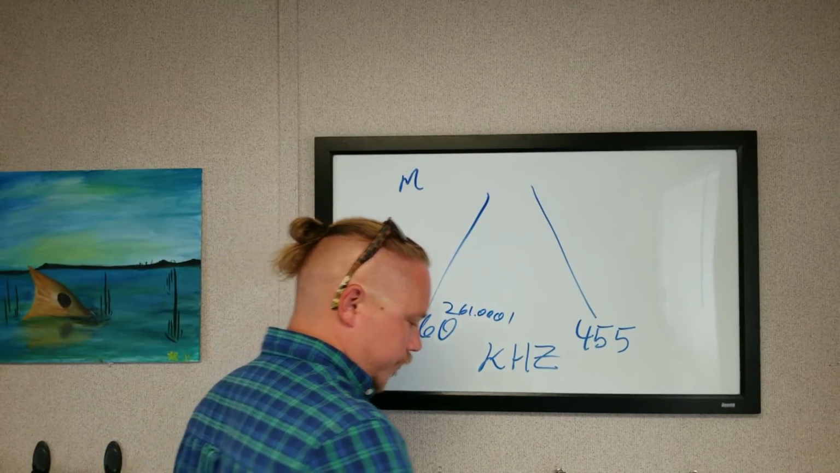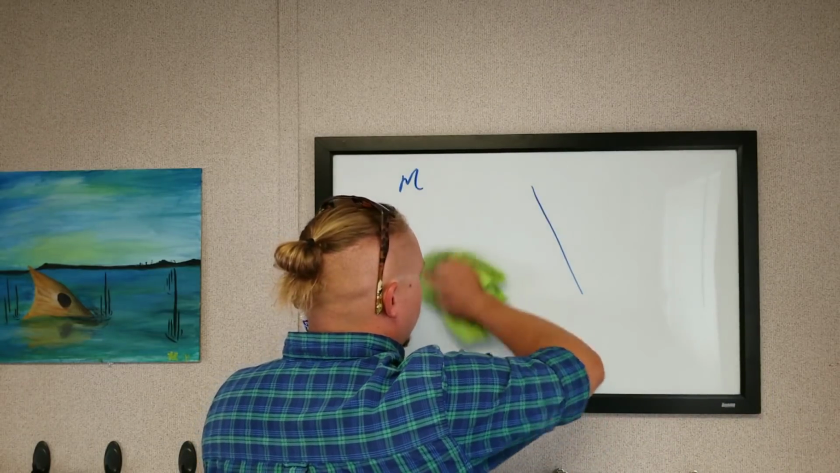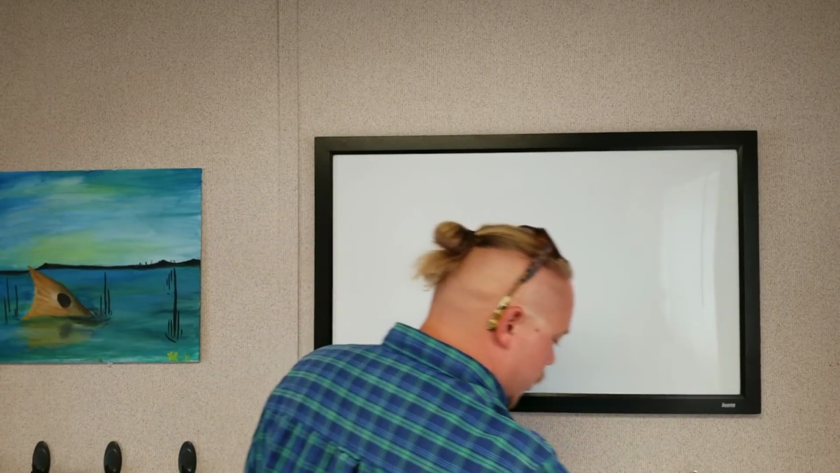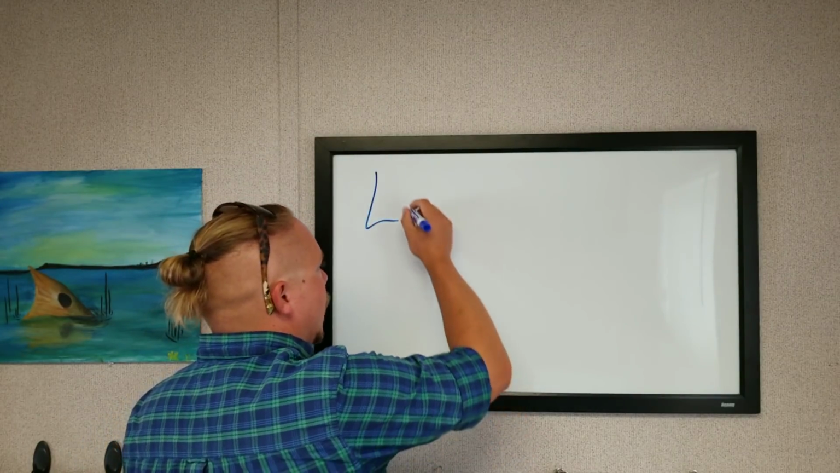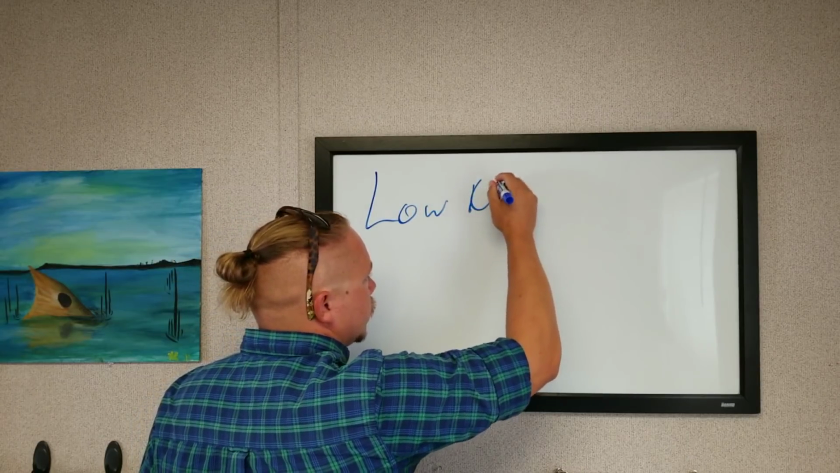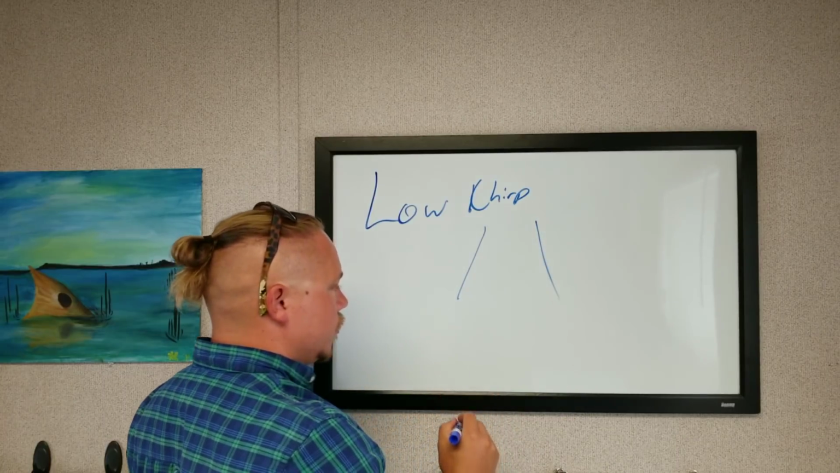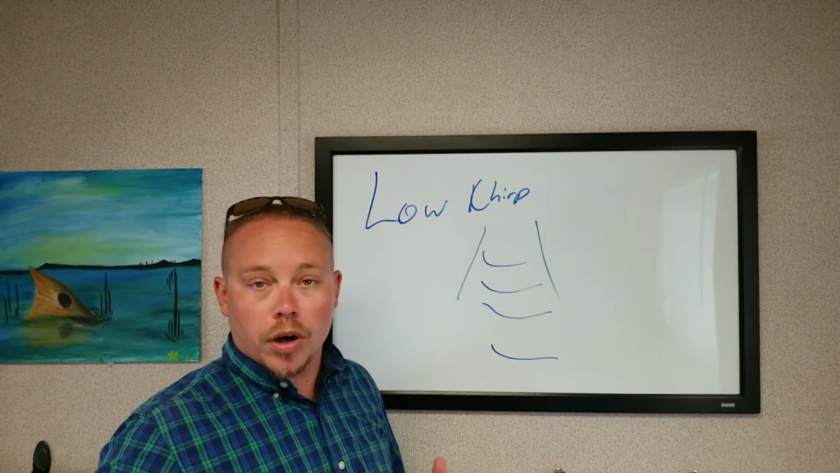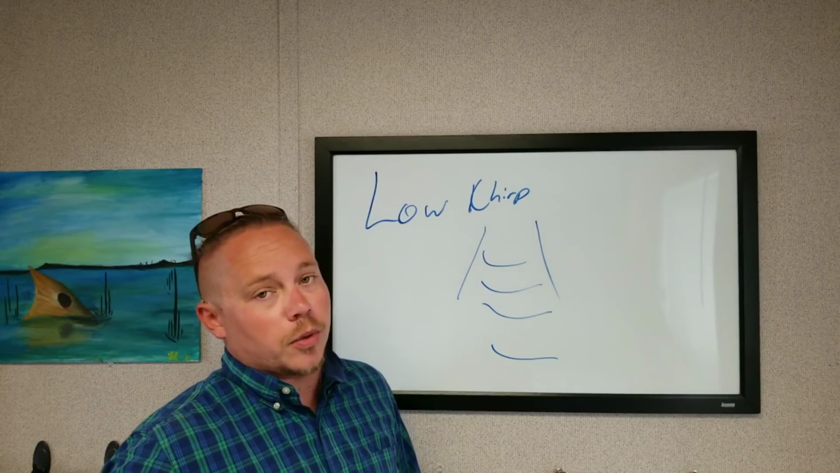So, let's take a look at which one is which. What do I need? Let's say I'm fishing super deep, 1,000 foot plus. I'm going to need low chirp, and the reason is the lower the number of kilohertz, the deeper that it can penetrate into the water column. Okay? This isn't so great if I'm going to be in shallow water or if I'm running pretty quick.